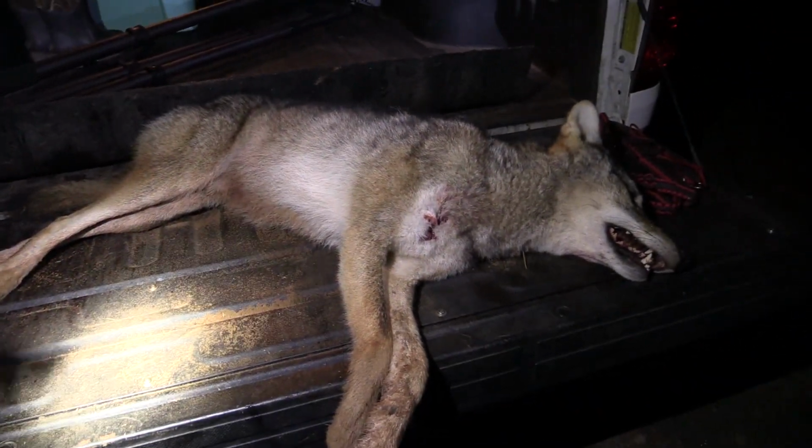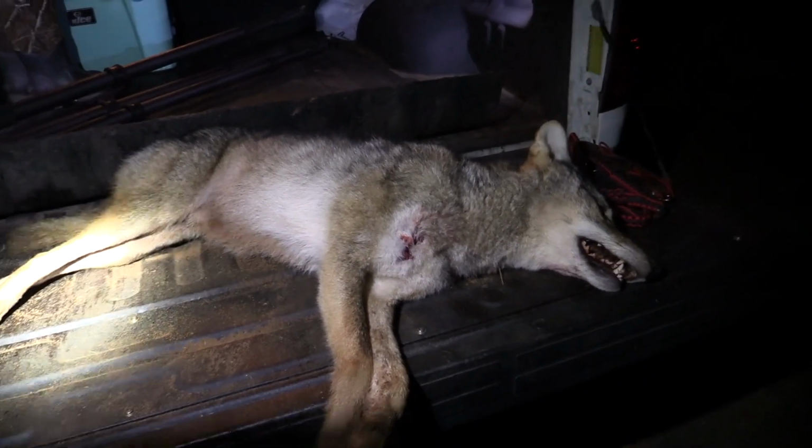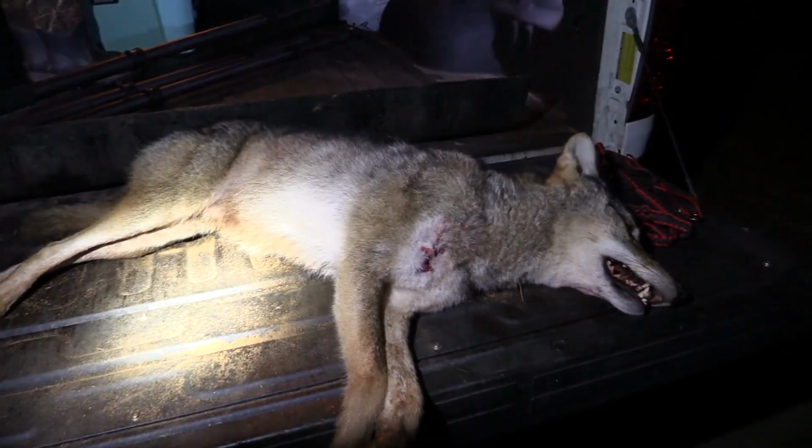So, well, guys, we don't have long before this weather front comes in. The dogs are active, they're howling, they're moving. I feel like we can put some more dogs in the back of the dang Toyota. So we're gonna keep it rolling and go see if we can shoot a couple more.